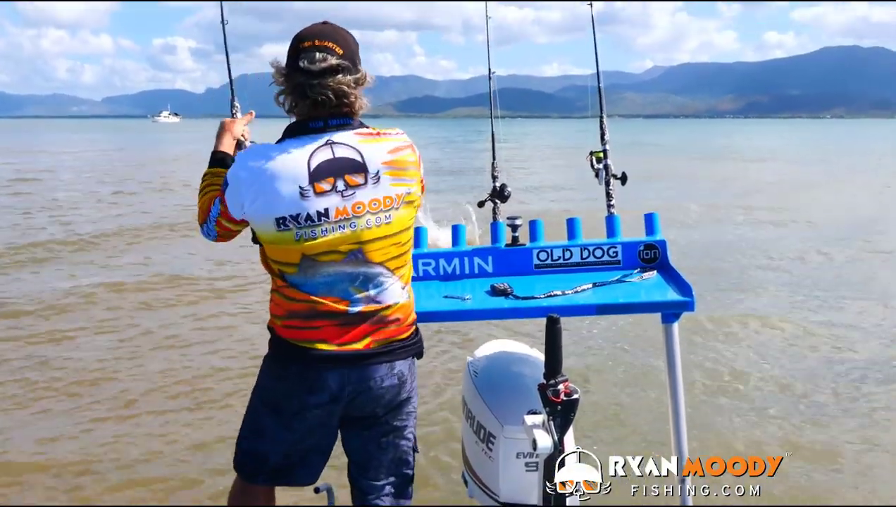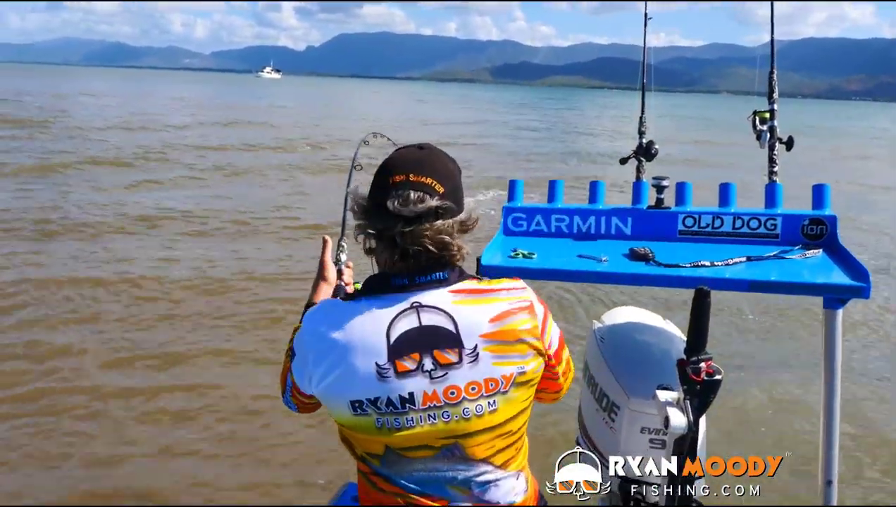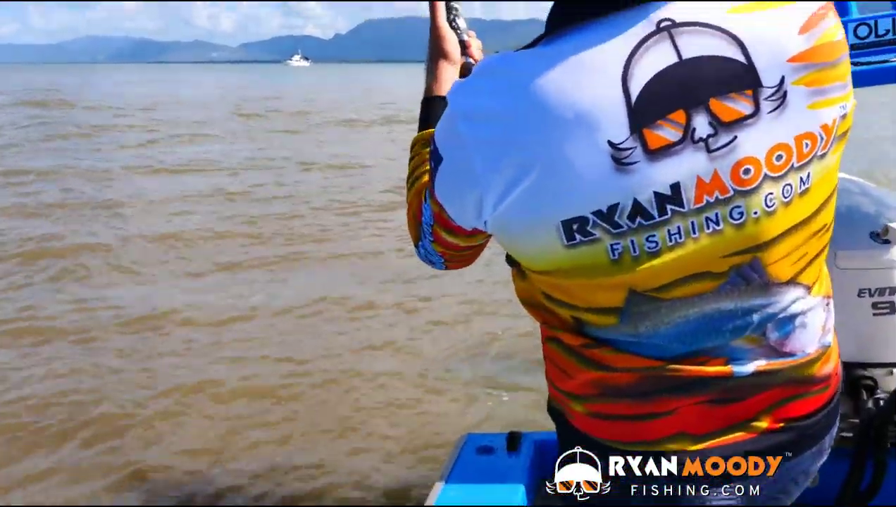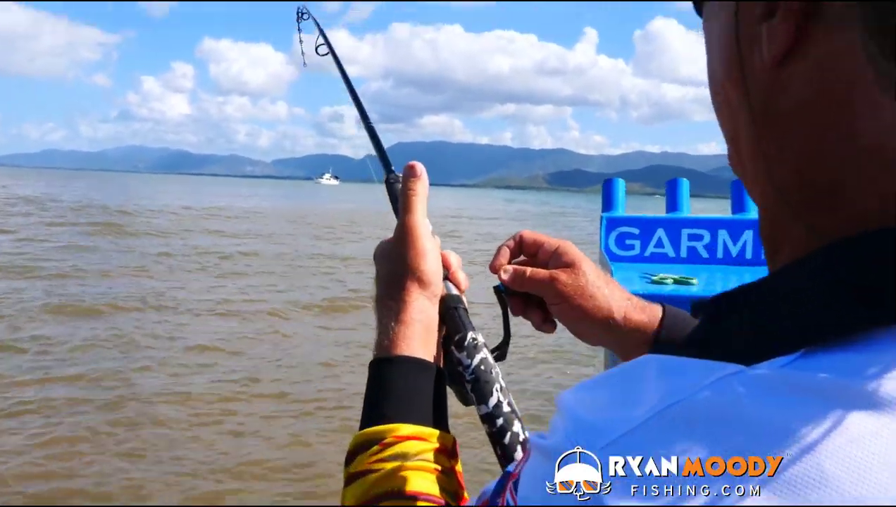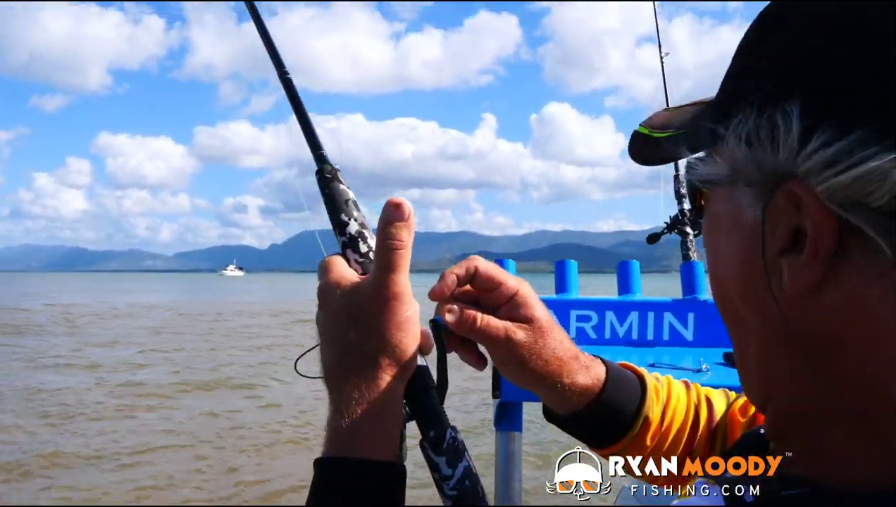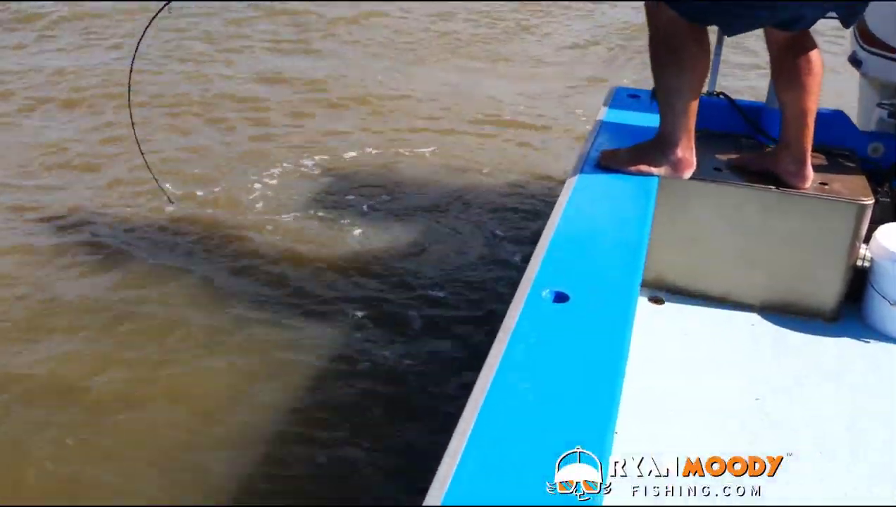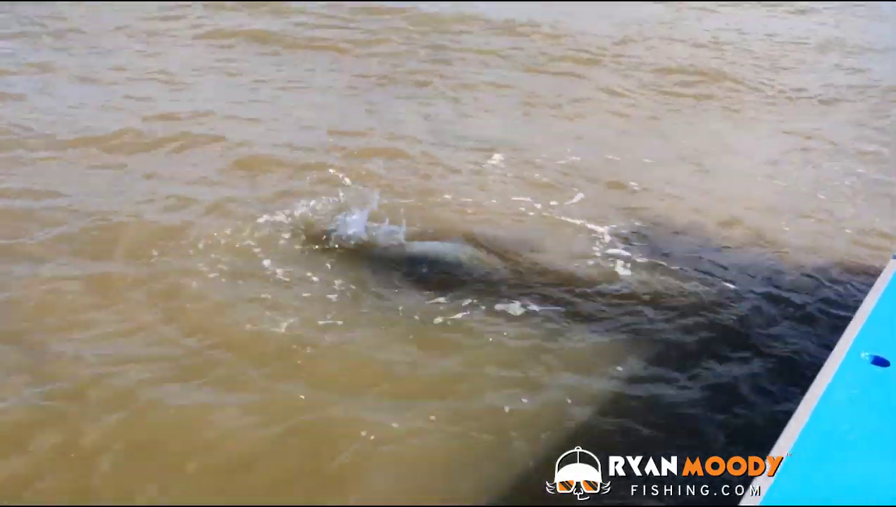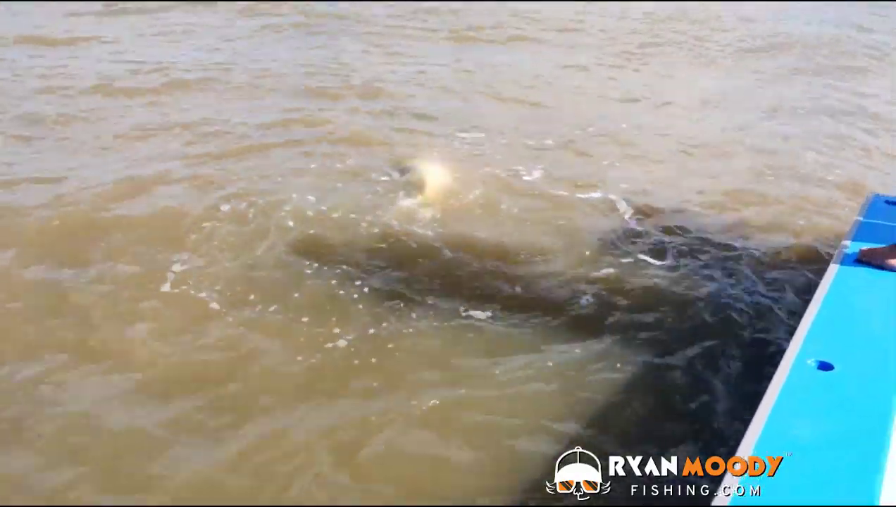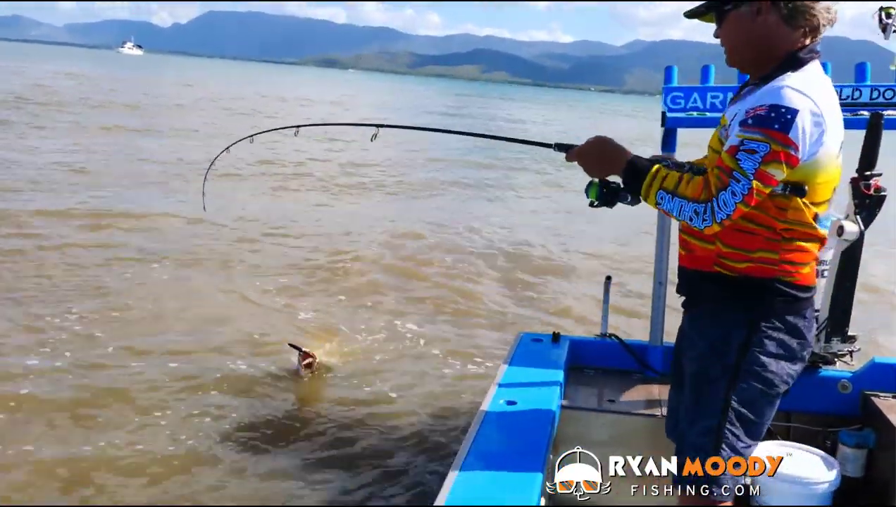Well, hey! Nice little fish. Around 75 to 80 centimetres. Took it really well off the surface. It was a great smash. He's a good fighter for a little fish. Well, he's not that little, but nice little fish. He's an oceanic, although he's not a monster. Still a good fish.